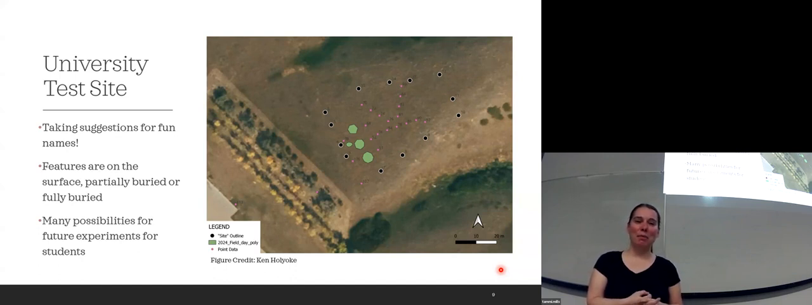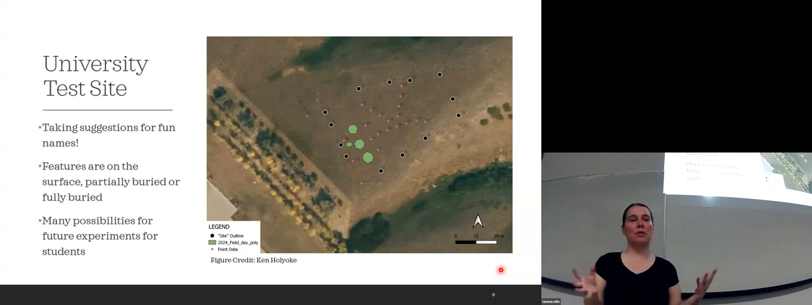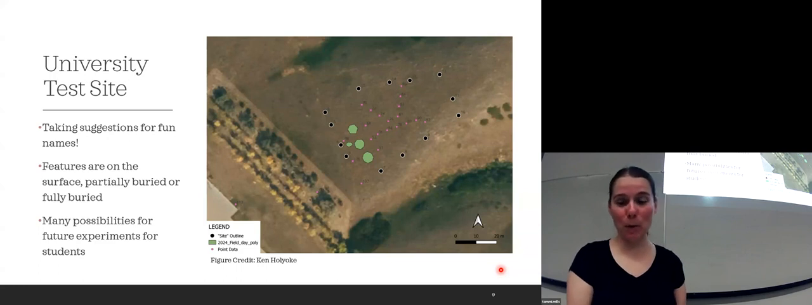So I'm pretty happy with how we did that today. I don't have any flights of it from this year. I do have some flights of it when it was first built and everything was on the surface, but that is to come in the next month or so as we move forward with this year's field season. So I hope to present on that eventually soon too.